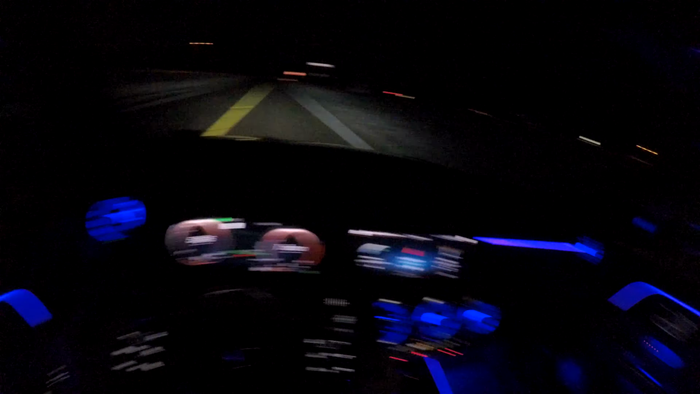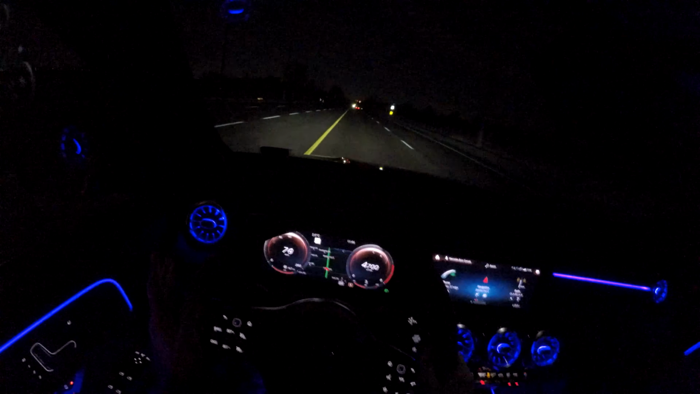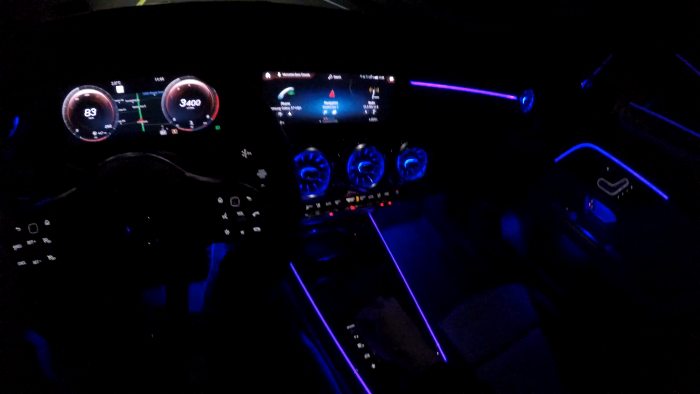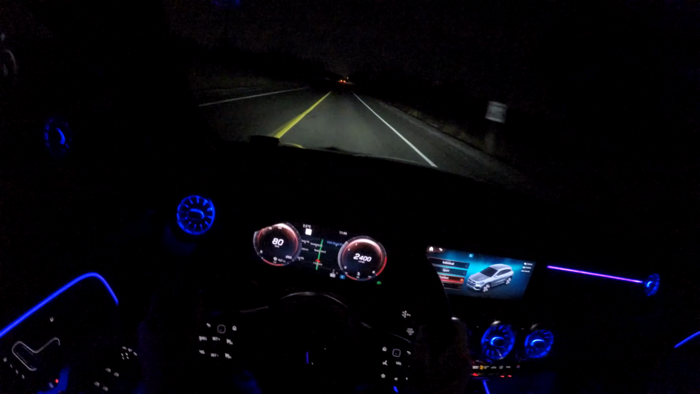I'll leave traction on for this one. It is surprisingly busy though, considering it's almost midnight. On a Tuesday. Obviously had traction stepping in there quite a bit because we were flooring it on winter tires. And put it back into comfort.